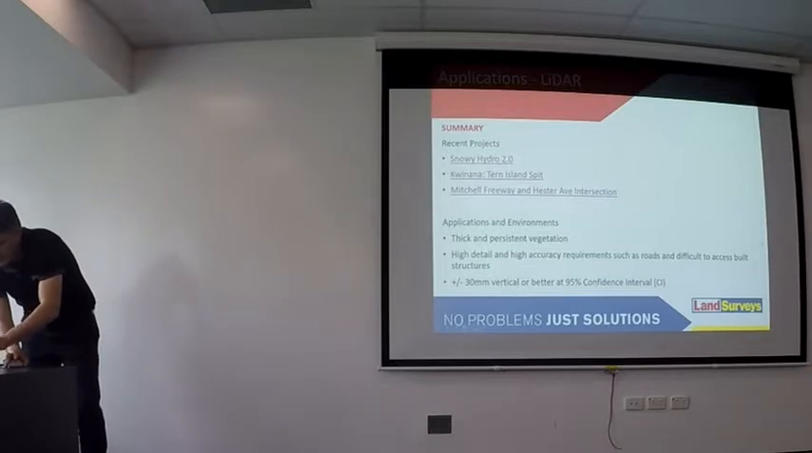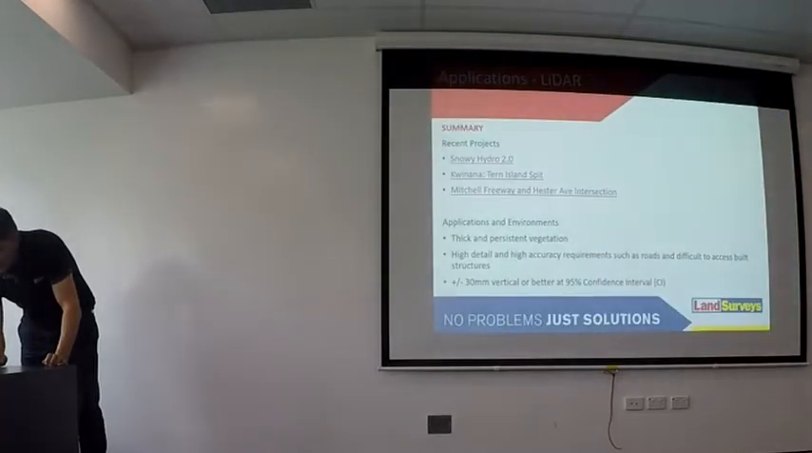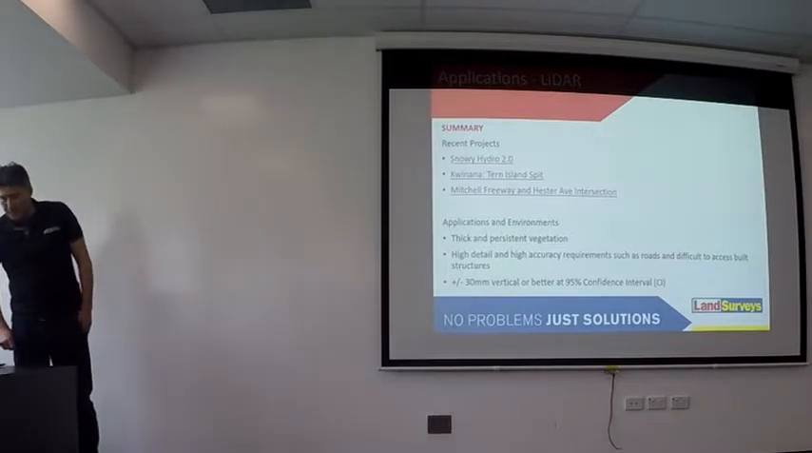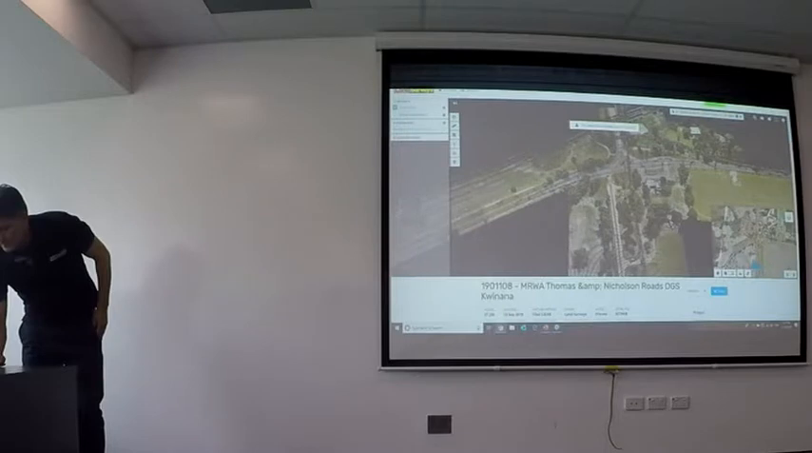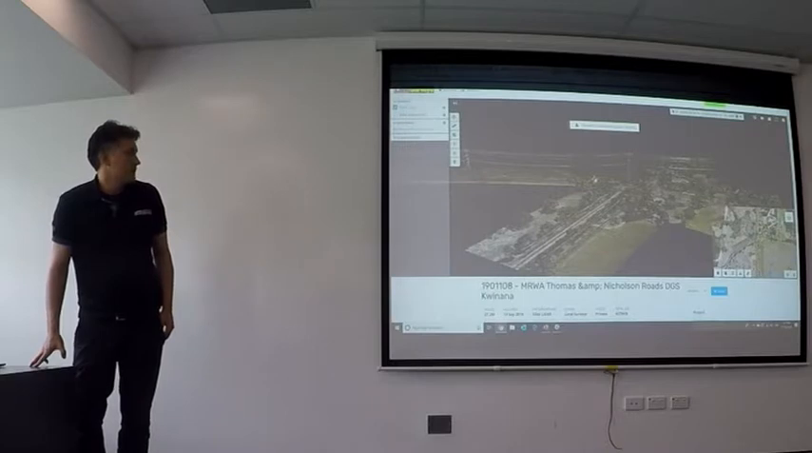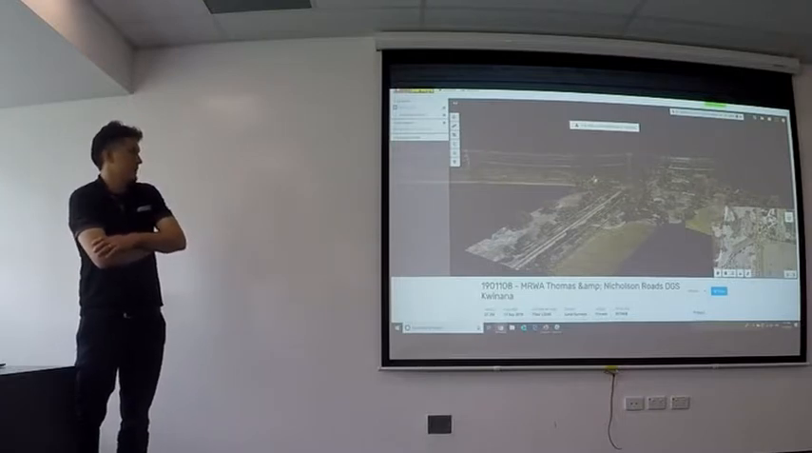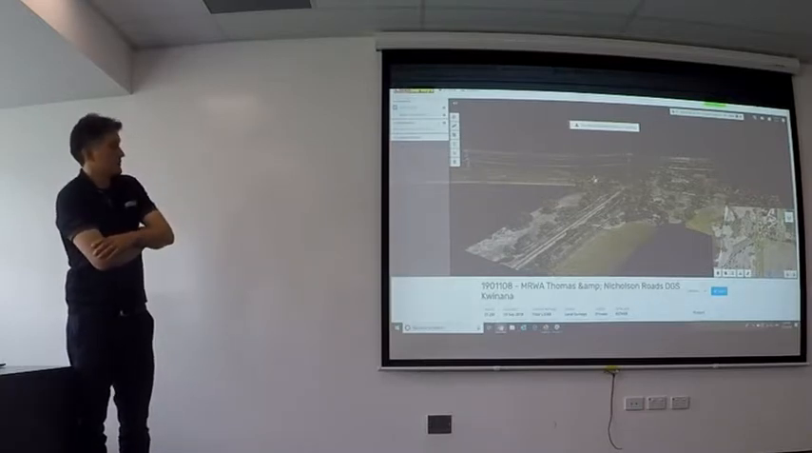I've got a few examples of some recent projects. This is a LiDAR project that we did from UAV, and we captured at a really high point density, by flying really low to the ground with really high overlap, and tying it into MLS data.